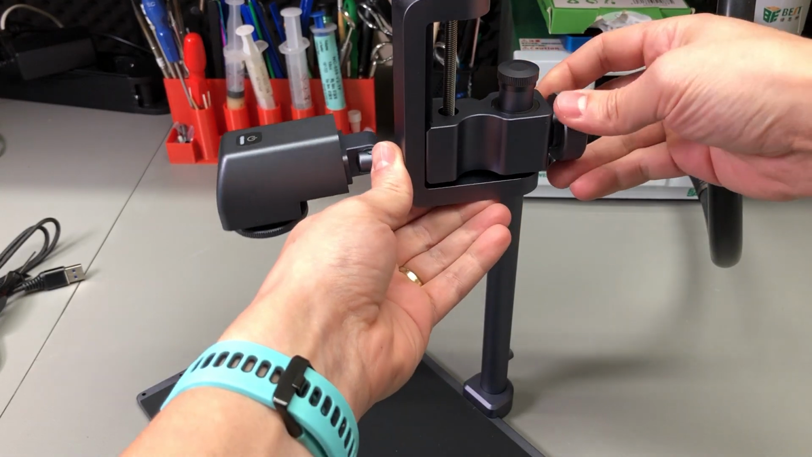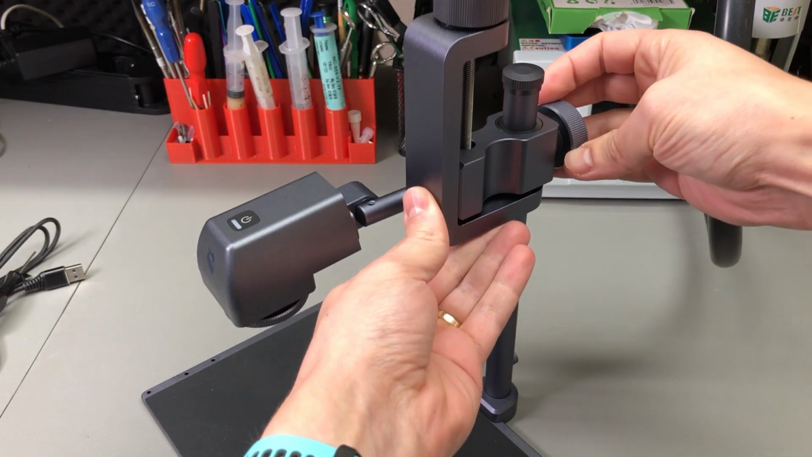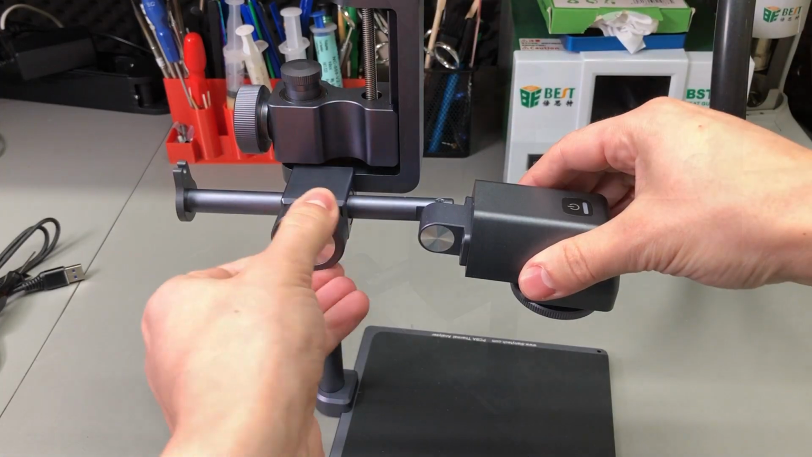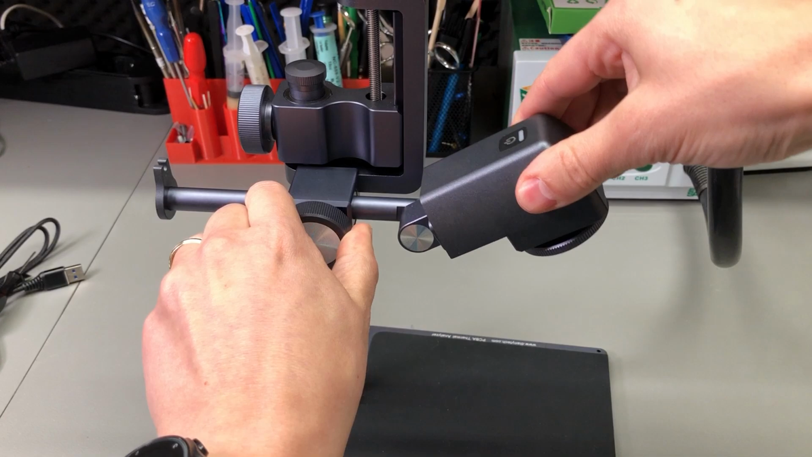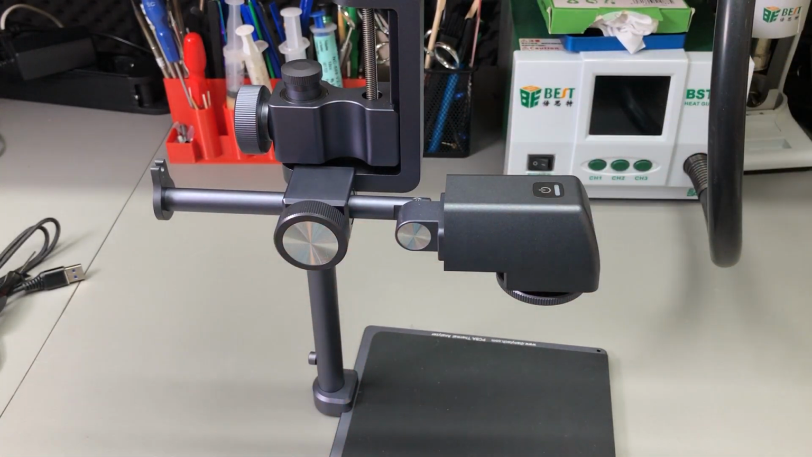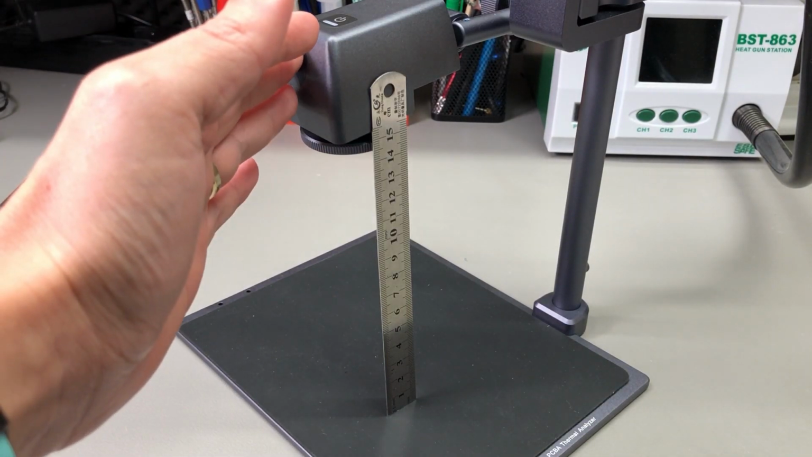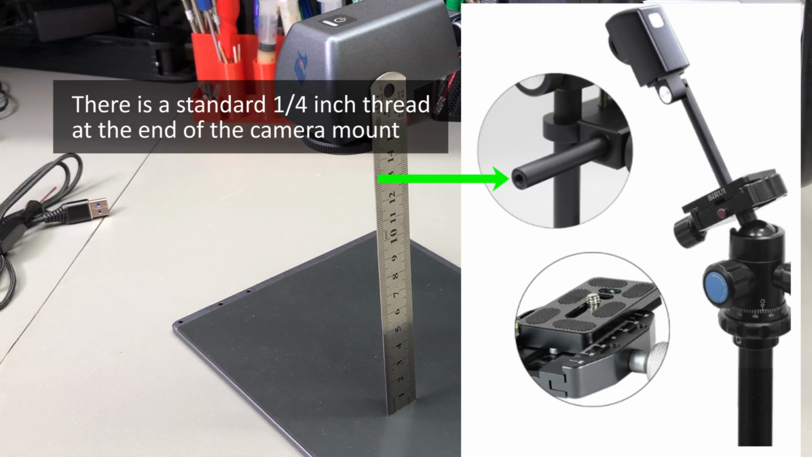Then there are a few adjustments on the stand. You can raise or lower the camera by sliding on the vertical rod, but you can also do fine adjustment with this thumb wheel at the top. Then you can move back and forward from this adjustment, and you can also adjust the angle of the camera, so you can pretty much get this into every angle you want. But I would probably use this looking straight down at the PCB. And let's not forget that you can also detach the camera from the stand and maybe attach it to an articulating arm, and then you have complete freedom as to how you place it over your workbench.